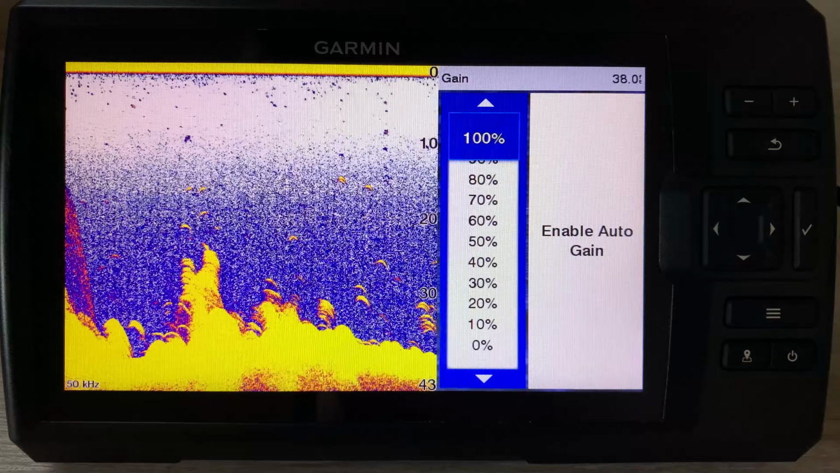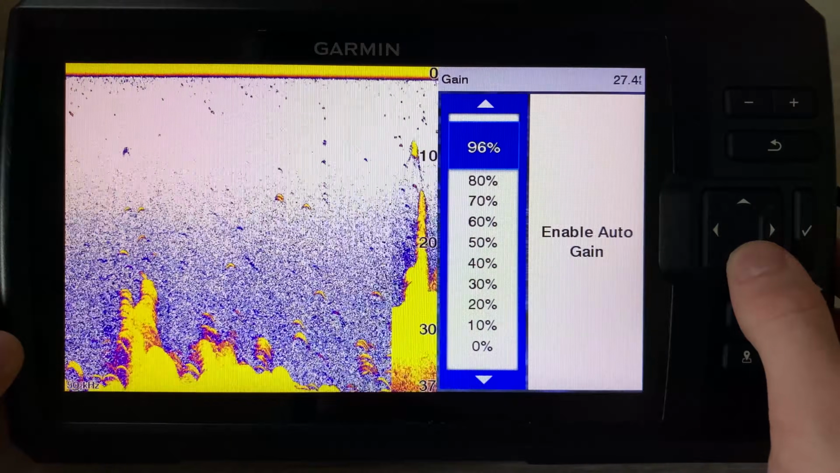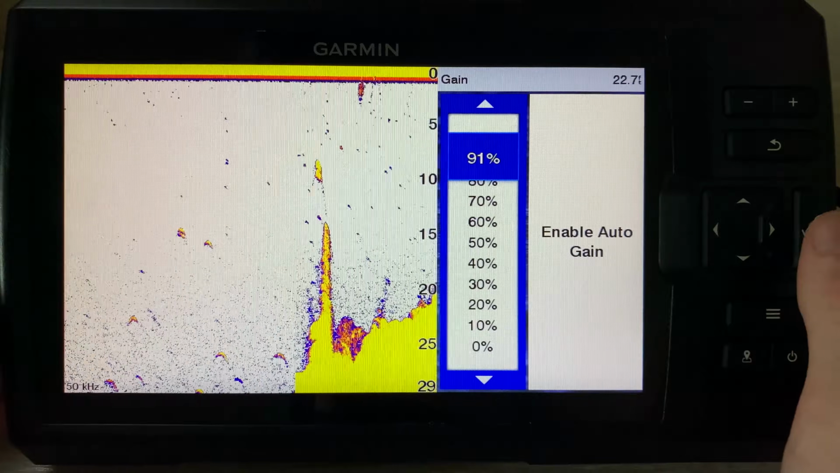That being said, you can adjust it to where you want it. You kind of want to find somewhere that works for you. So you might bring it back down just a little bit to get rid of that clutter, but still pick up as much as you can. So maybe somewhere like that.